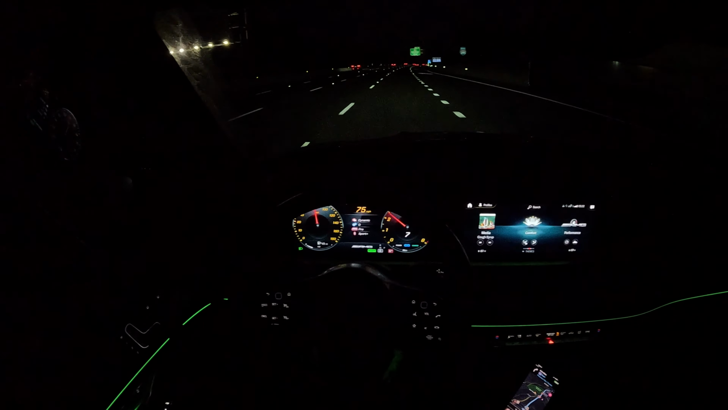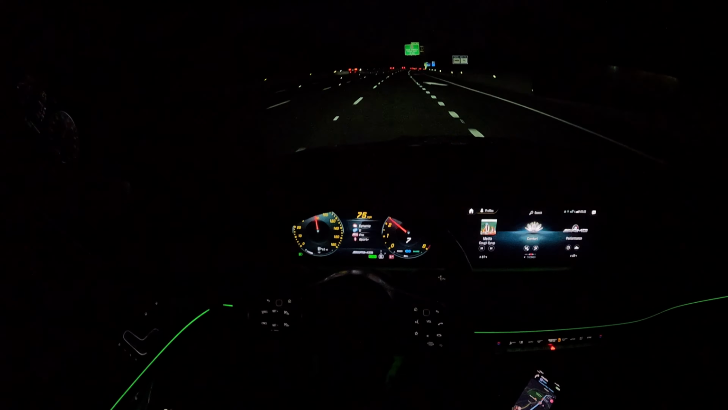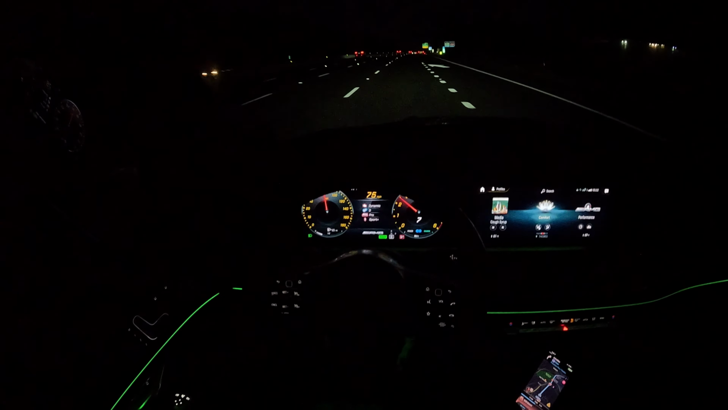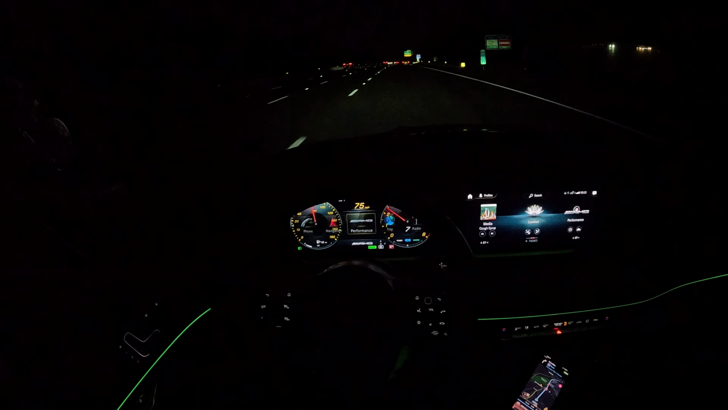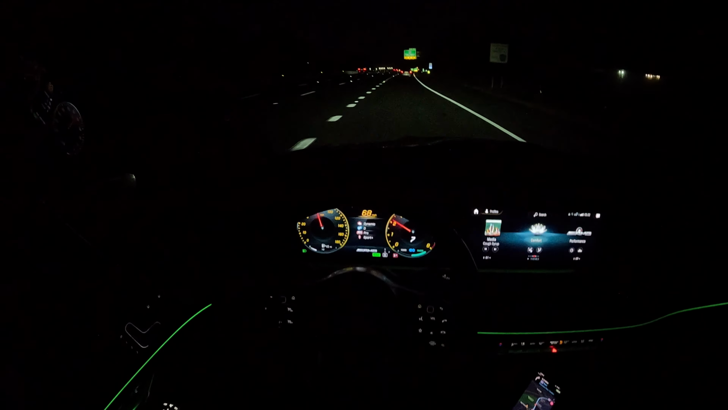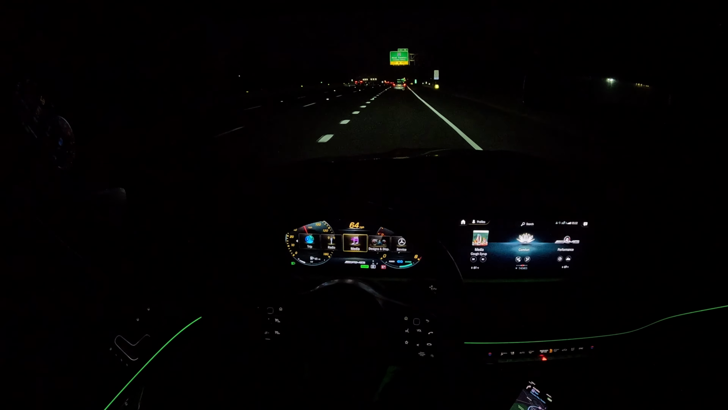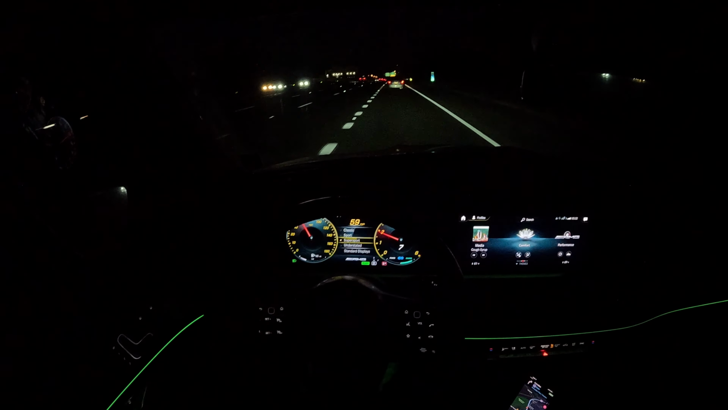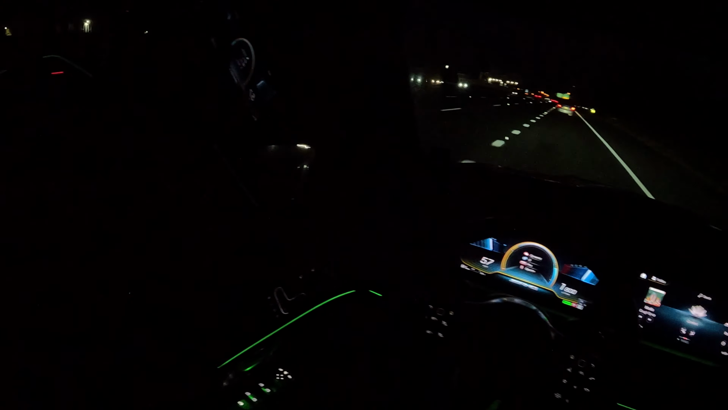This heads-up display right here is so high quality. I mean, it's just so crystal clear looking at it. You can change the gauge clusters. Right now I'm in Sport Plus mode, so you can go in here and change the actual layout of your heads-up display and under design display. Super Sport, it's like the ultimate, you know, going fast mode.